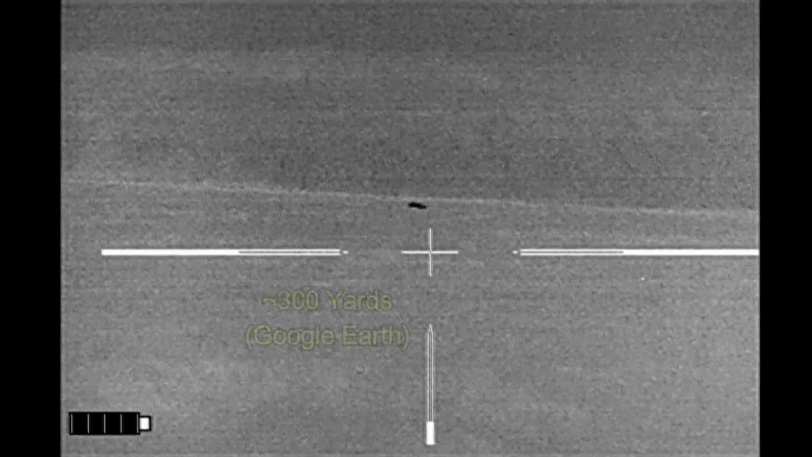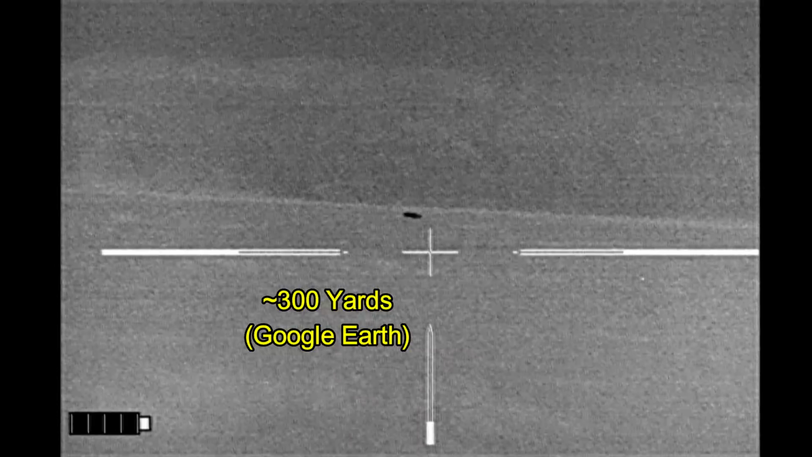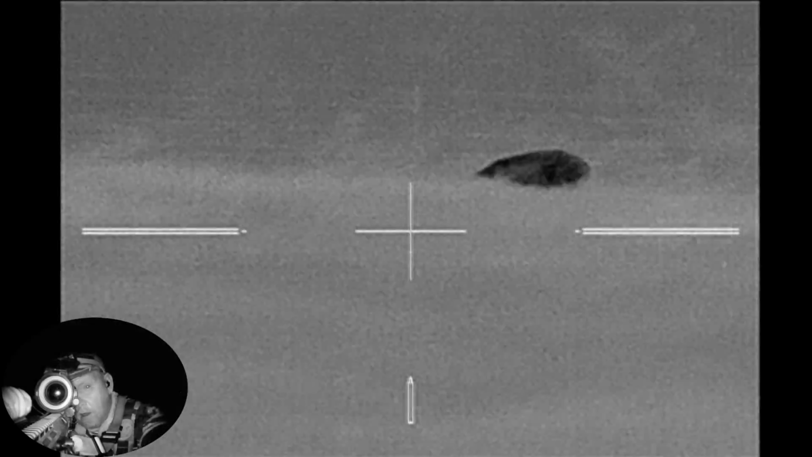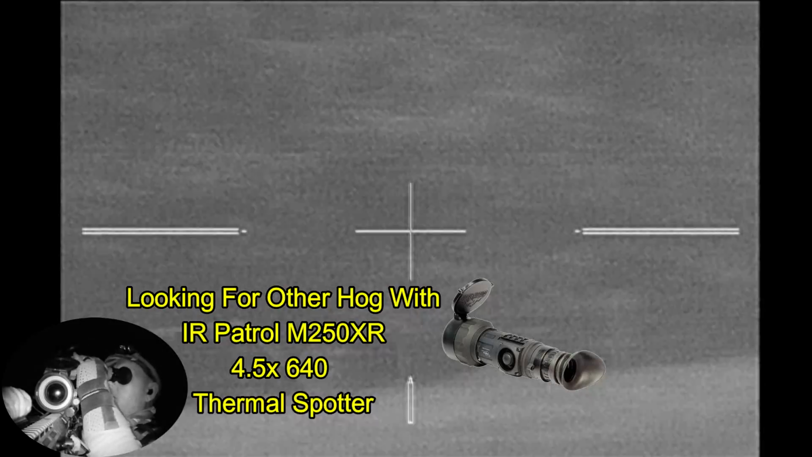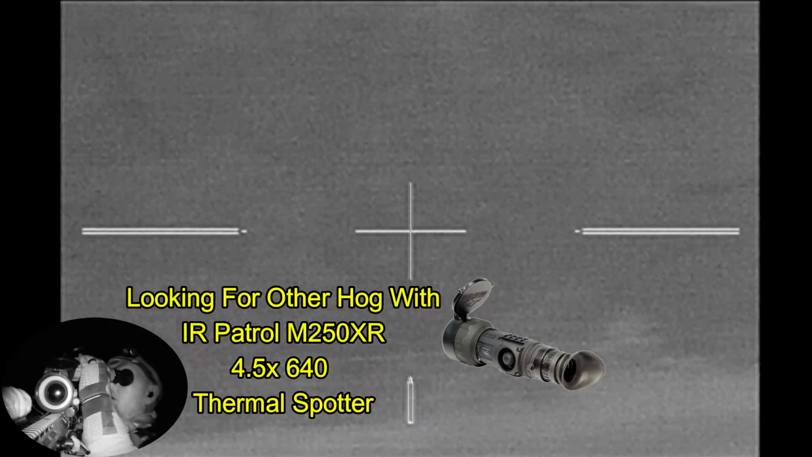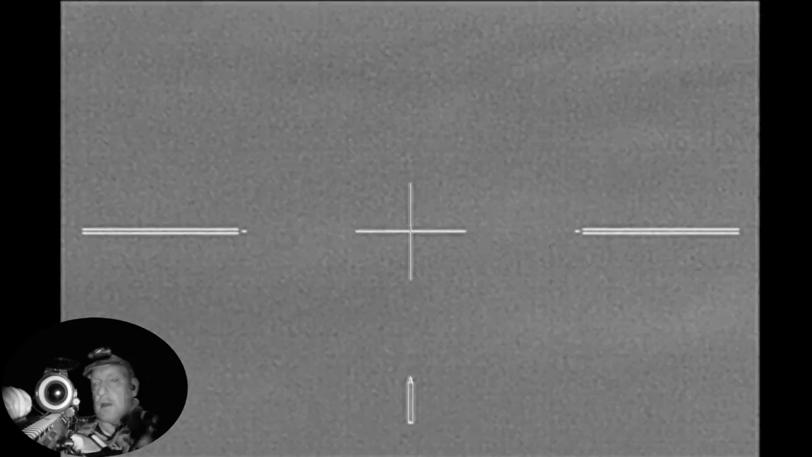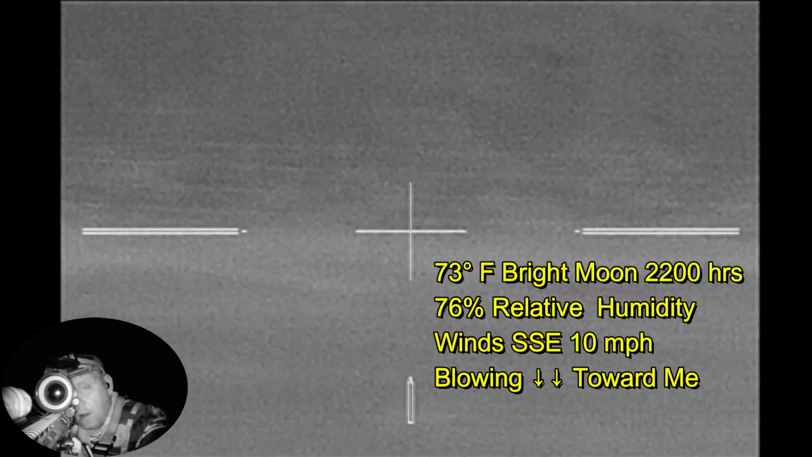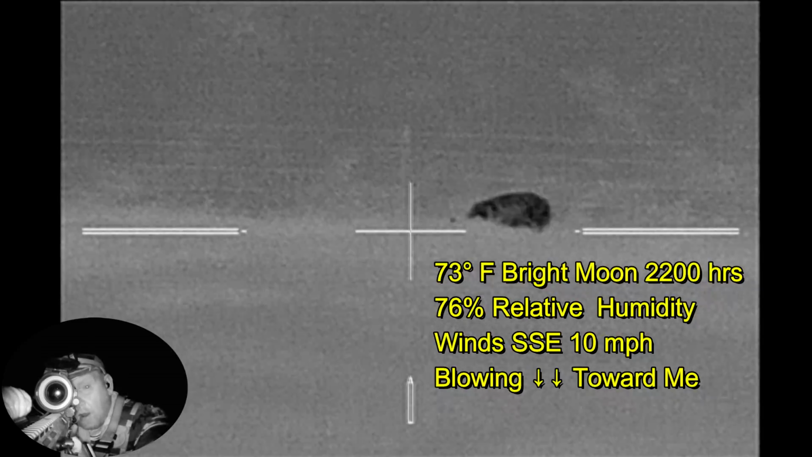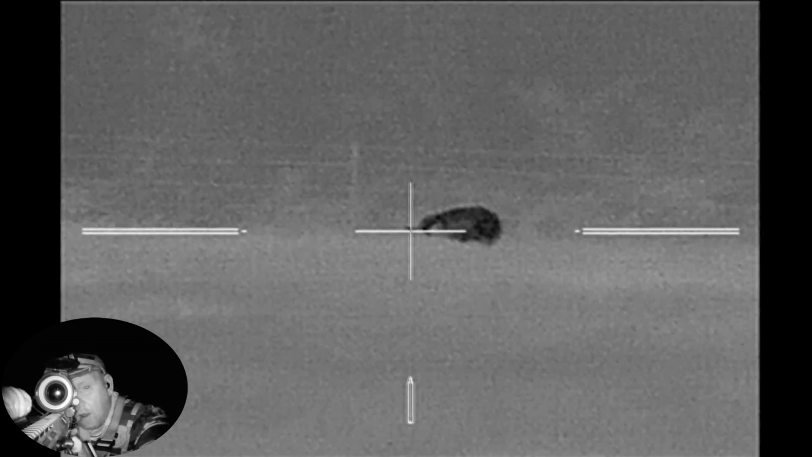Well, these hogs are in the field where I parked my truck, and I made my stalk on the hogs. The first hog has disappeared off into the woods off to the right, which I'm scanning for right now to make sure it's not coming in behind me. And the farther hog is the one that was by the fence, and that's the one that I'm lining up on right now.